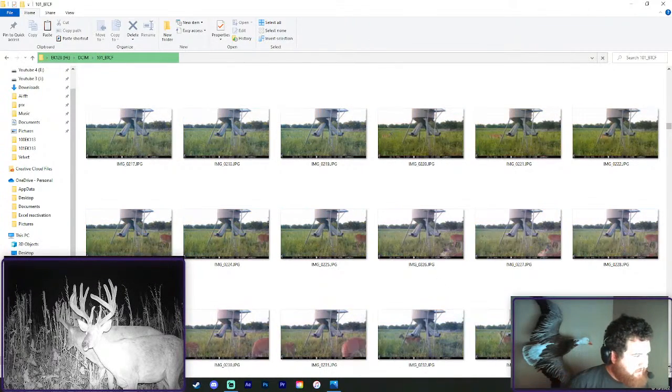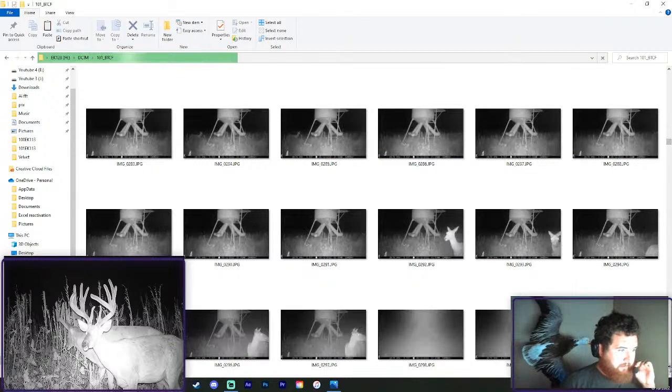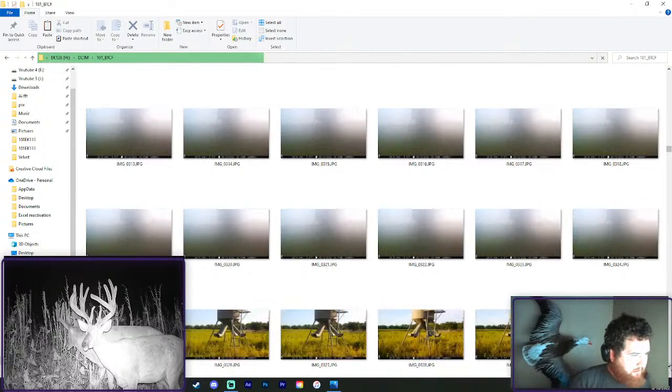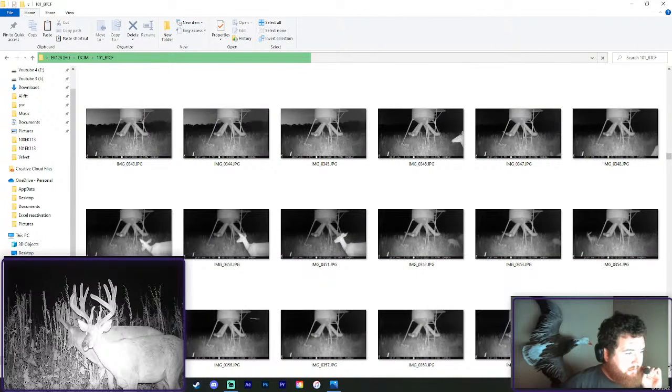This is generally one of those spots where if we get a good buck on camera, he's not usually too hard to kill. So hopefully, we'll see. There was a couple nice bucks last year I'd love to see again this year, but we'll see.